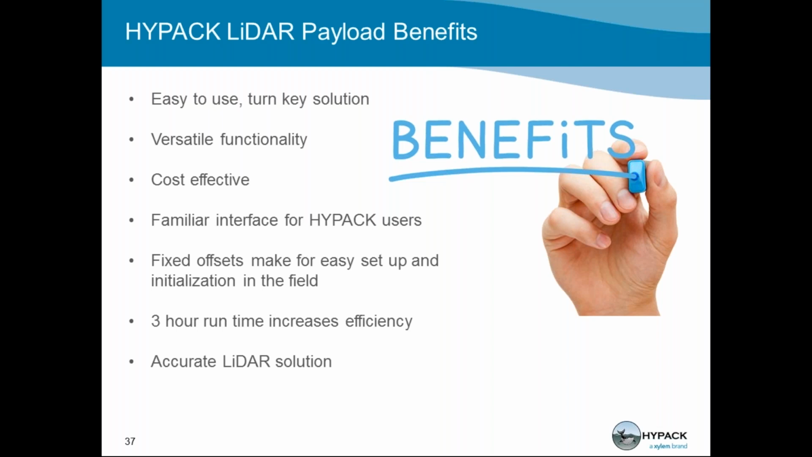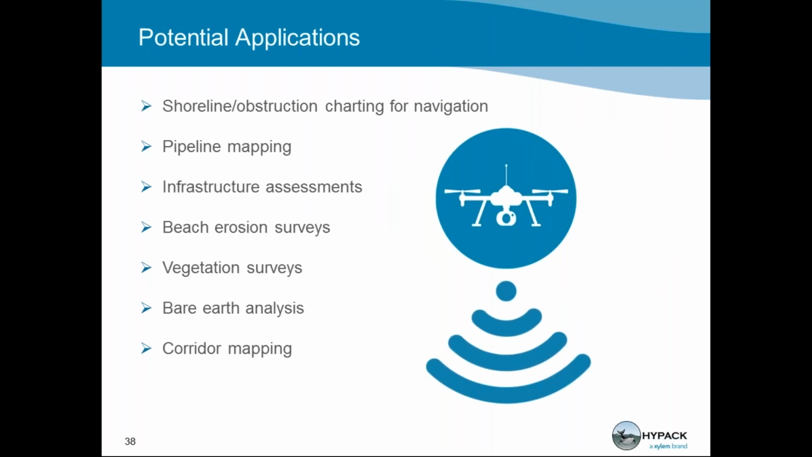The antenna arms and their fixed offsets make for easy setup and initialization in the field, reducing the need for repeat calibrations that often you have to do if you're using a LiDAR UAV system. And again, the 3-hour runtime is a huge bonus. It helps increase your time in the field and keeps things rolling. And it's a great, accurate LiDAR solution.